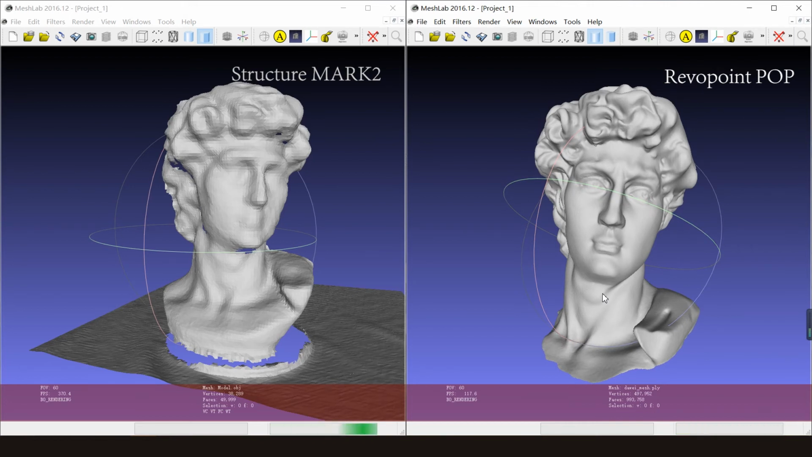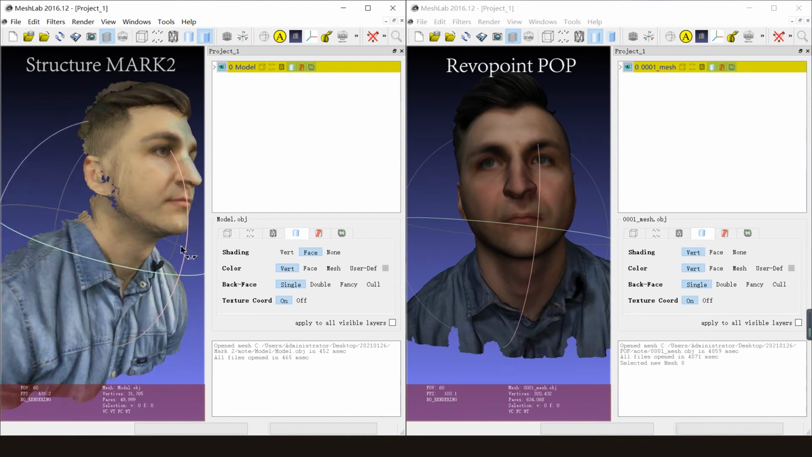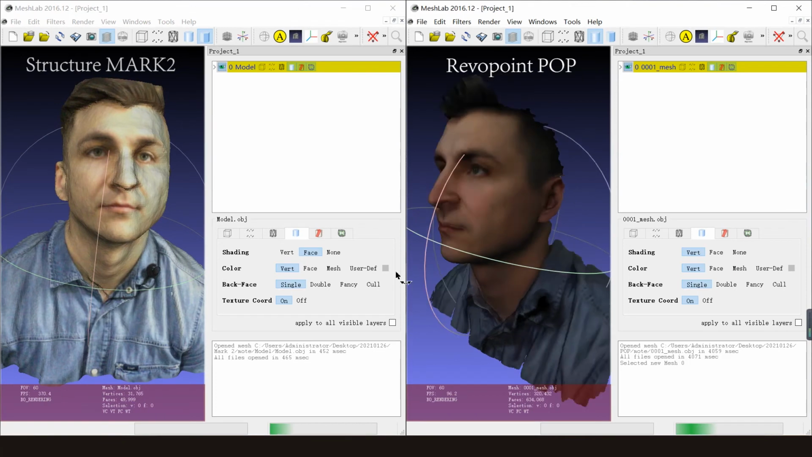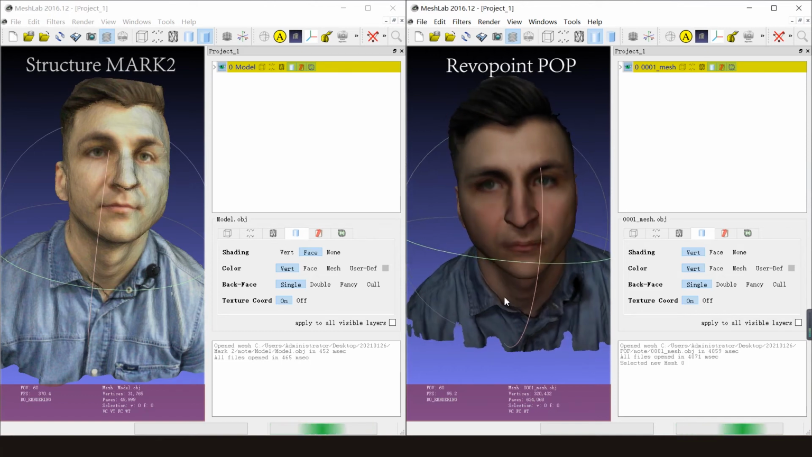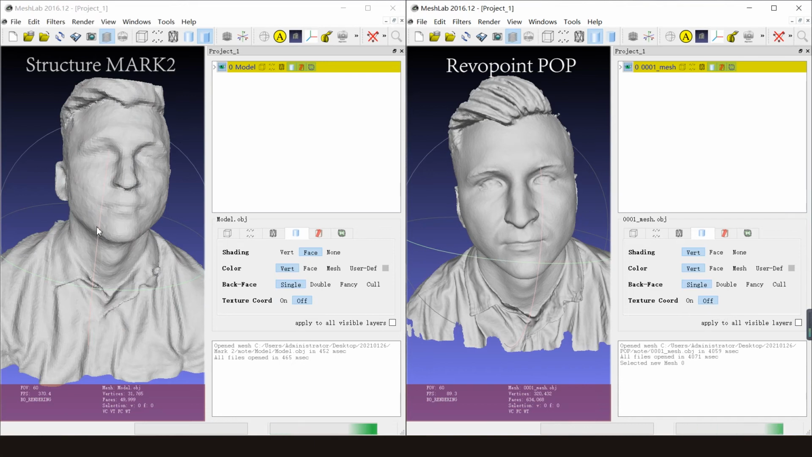We have here the results of the face scan experiment. On the left we have the Mark II. We can see here the color is pretty good. Also comparing with Pop, it's not that bad. Both can recognize colors pretty well, but when we switch, we can see the surfaces.